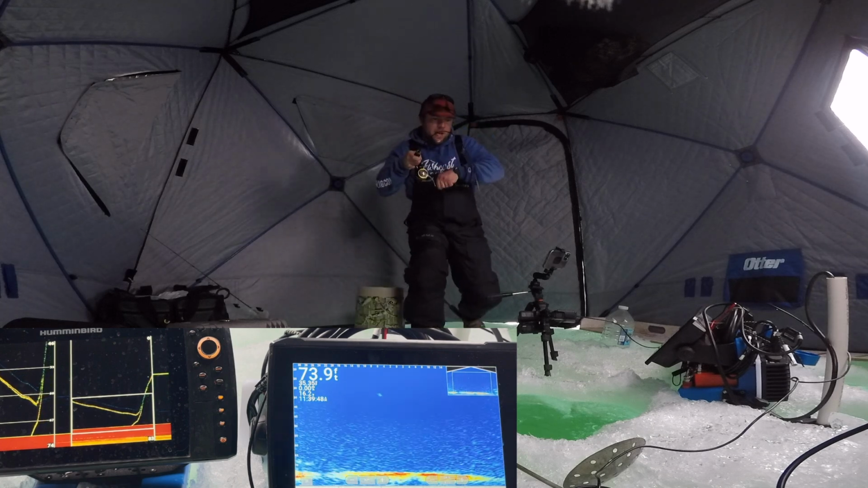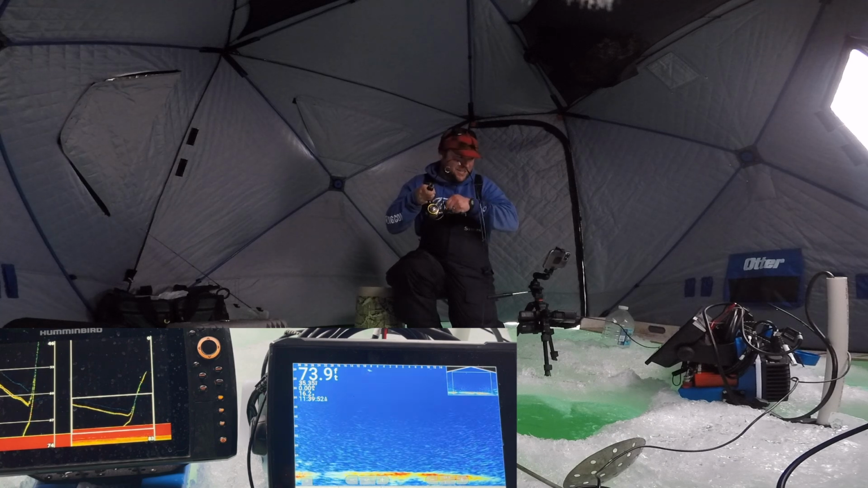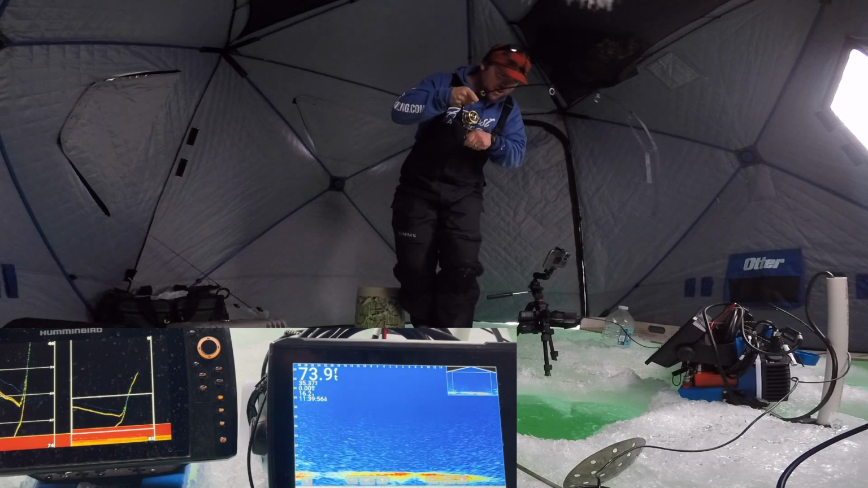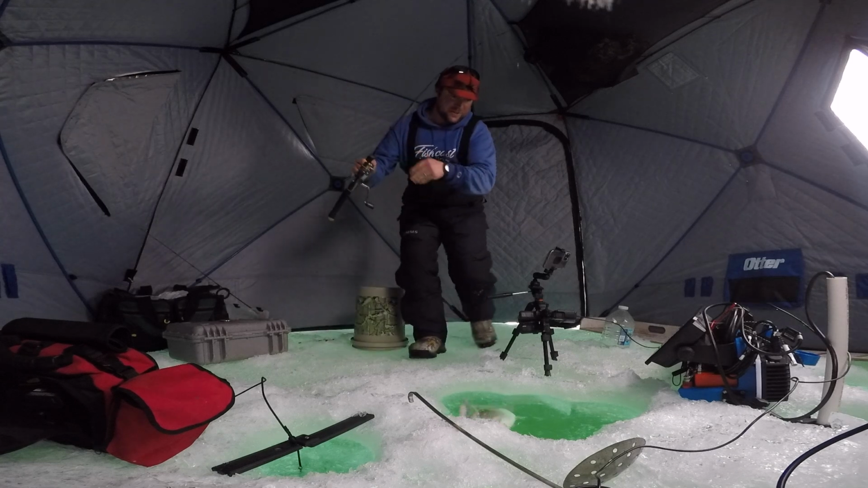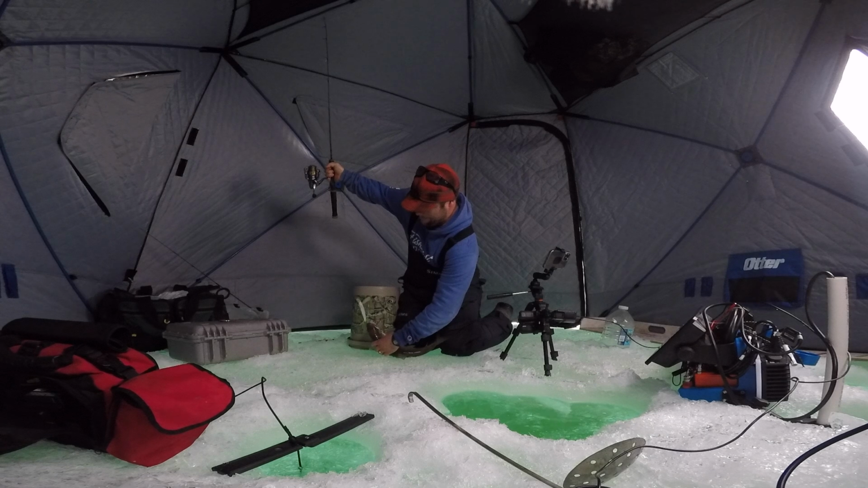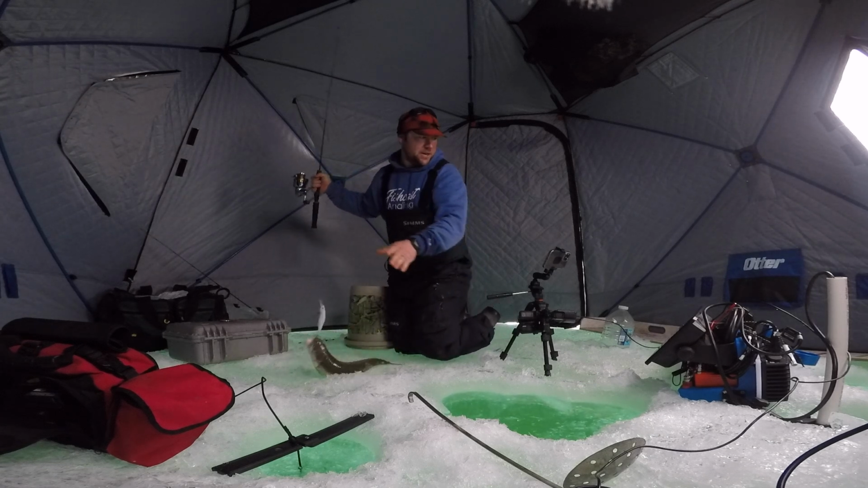On a jerkbait. I got him on a jerkbait. This is sick. Oh my goodness. This is sick. Oh, that's fun. That's not the biggest fish, but whatever, dude. That's sick. Okay. Oh, that's fun.